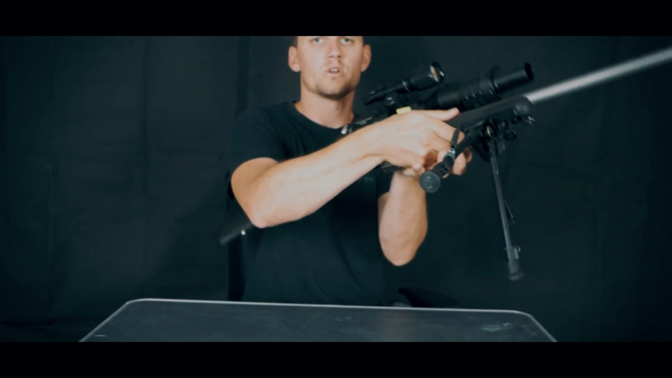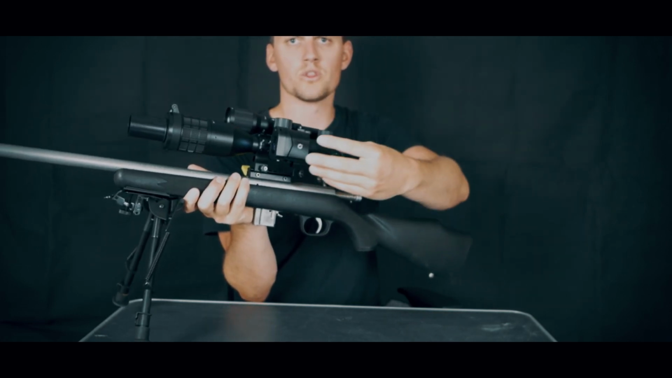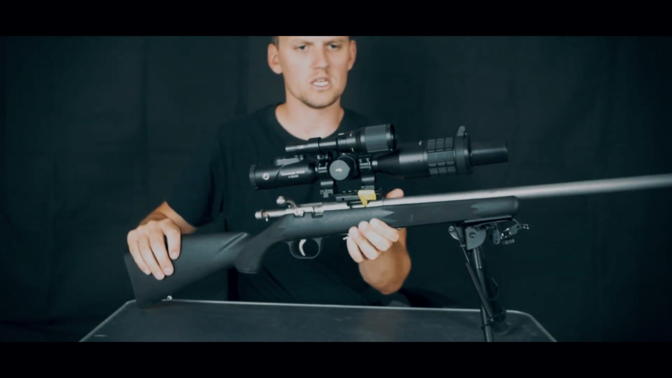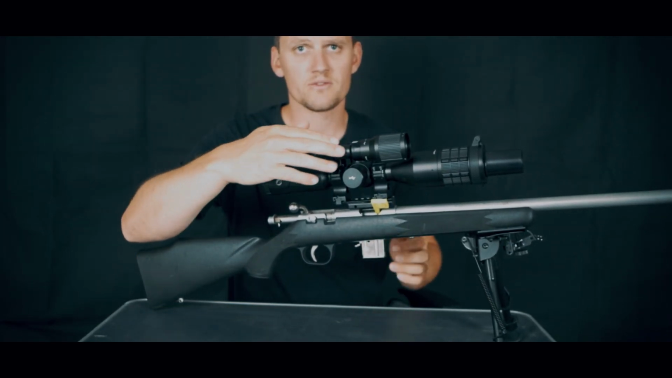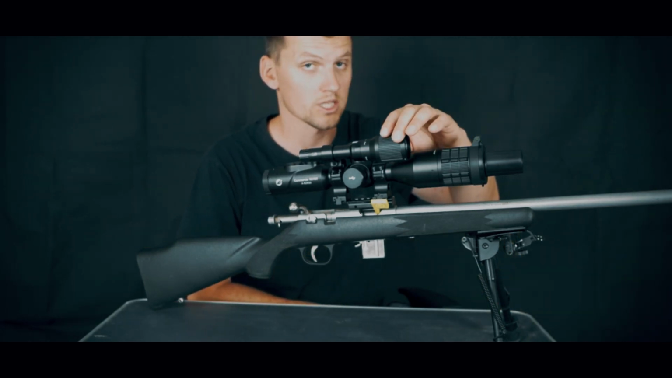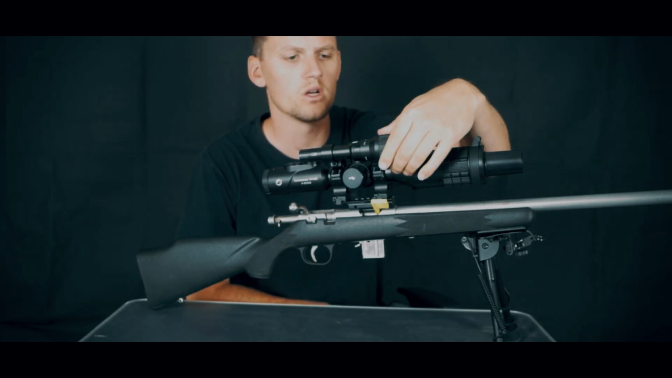So what we got on here, we got the actual NV400 scope with the rangefinder on the side there, and it's also got the Oneleaf torch as well, which is really good. It really helps, and it's a nicely made product as well.